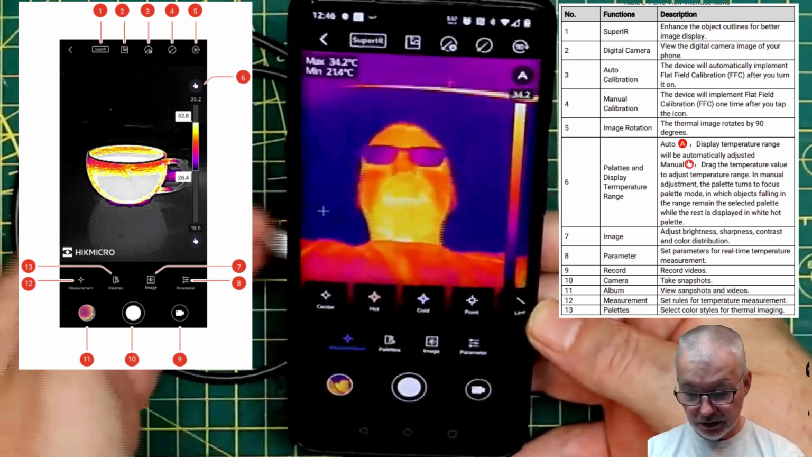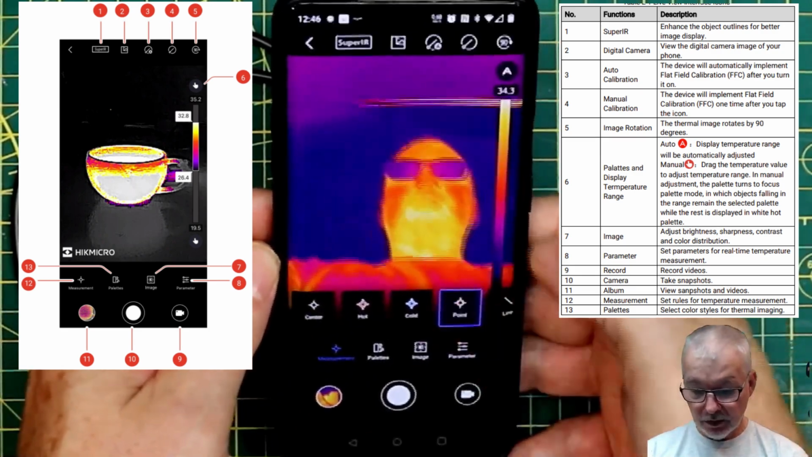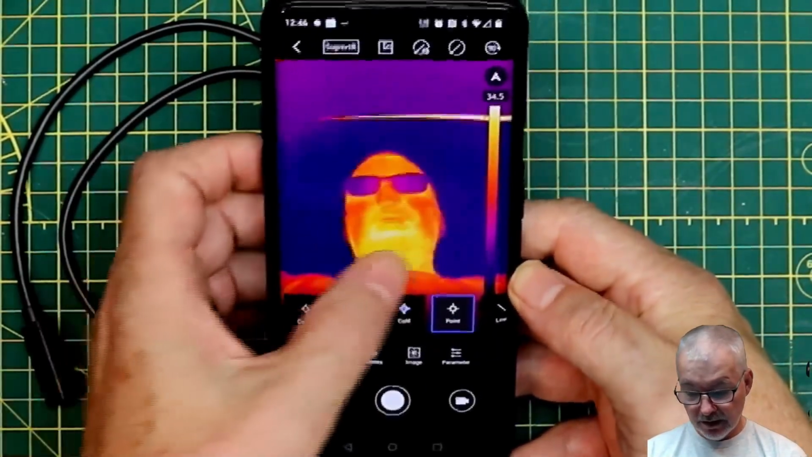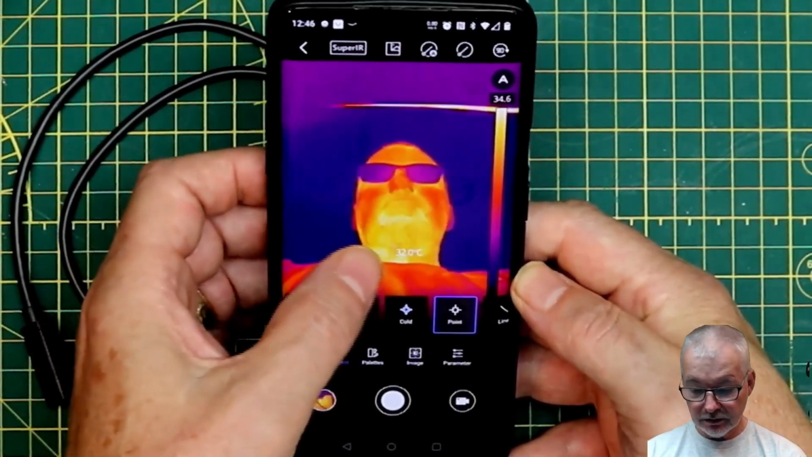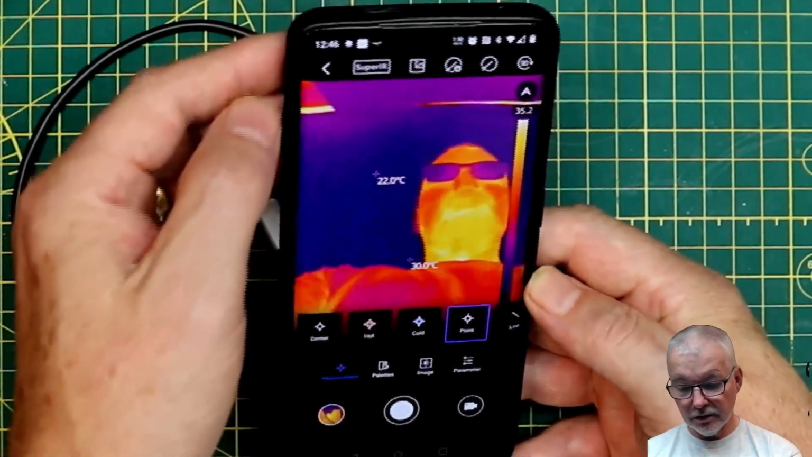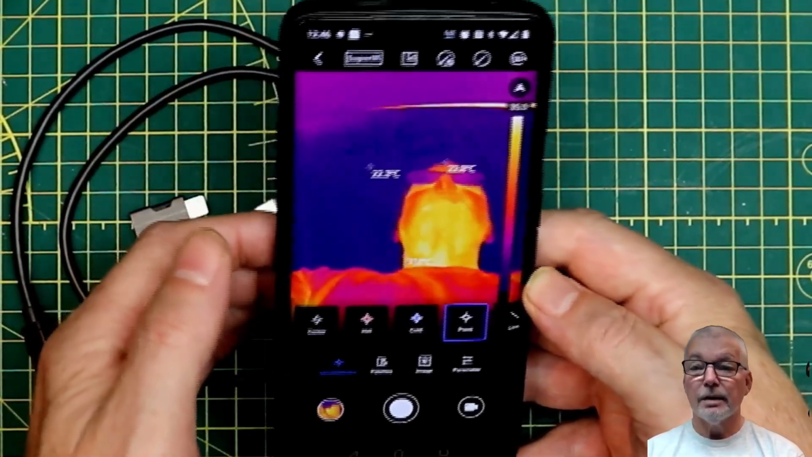You can actually turn these off if you like. So now you've got none. You can put a point, and then you would select a point to measure. So you can see there's right on my neck area. And so if you have an image, you can actually just point on things and check what temperature they are.